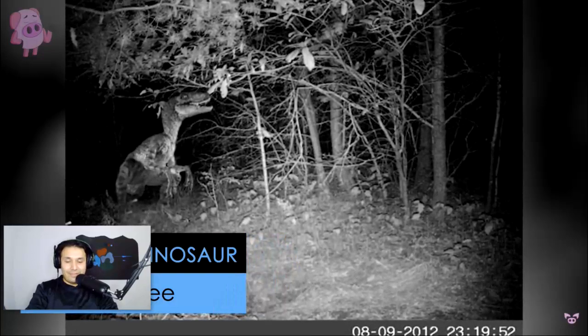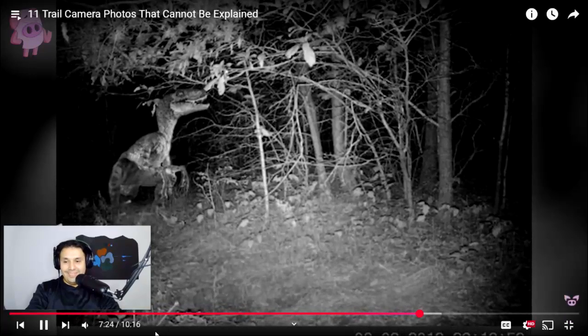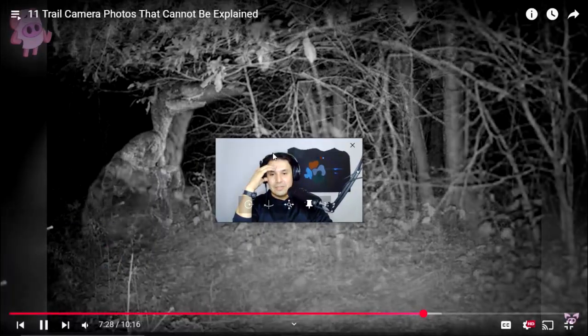This is 1,000% fake. Freaking dinosaur. This photo appears to show a dinosaur stalking the countryside. However, there is very little information available. Yeah, no, this one's 1,000% fake.